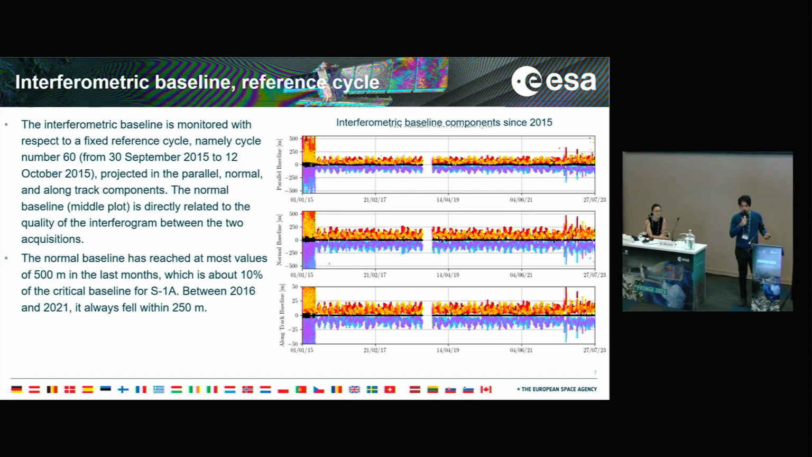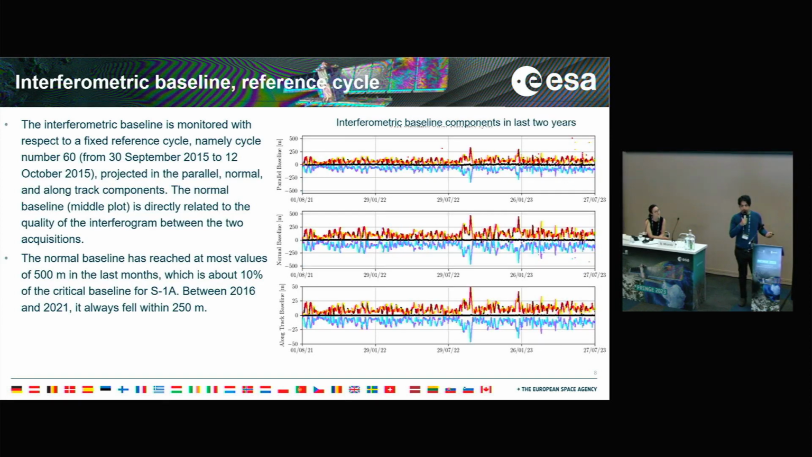Since about 2022, the maximum and minimum values have increased, reaching values of plus or minus 500 meters, which is about 10% of the critical threshold.